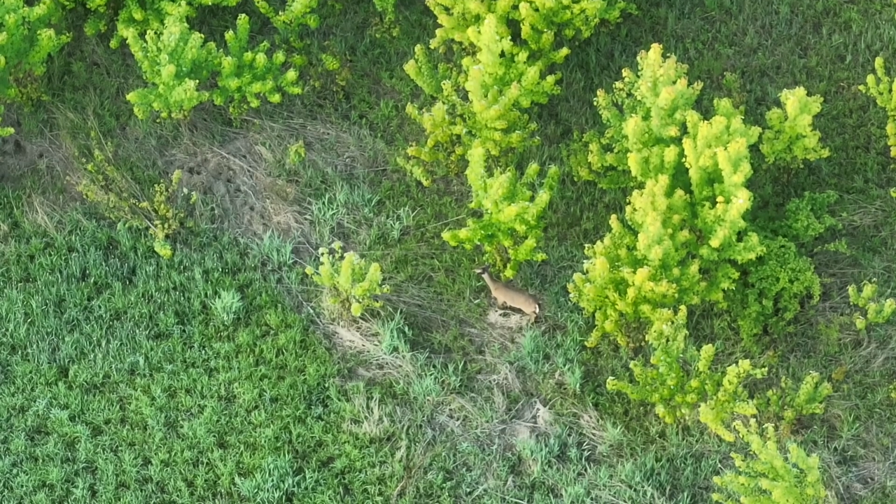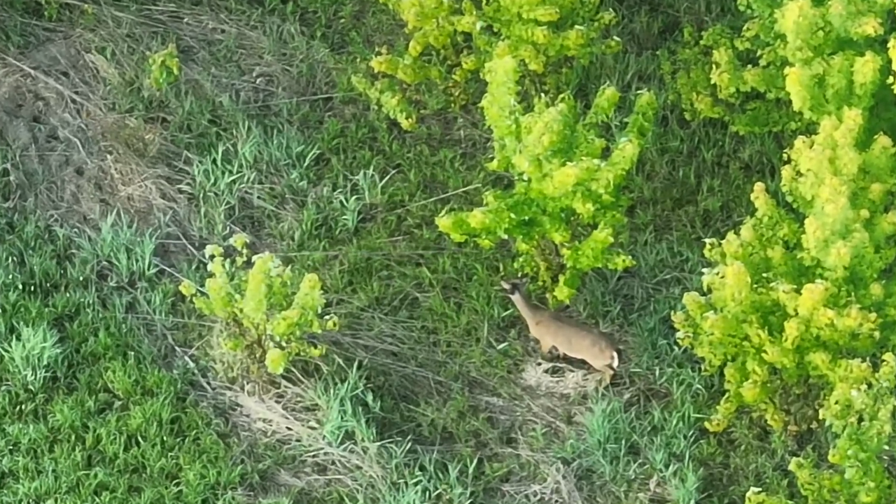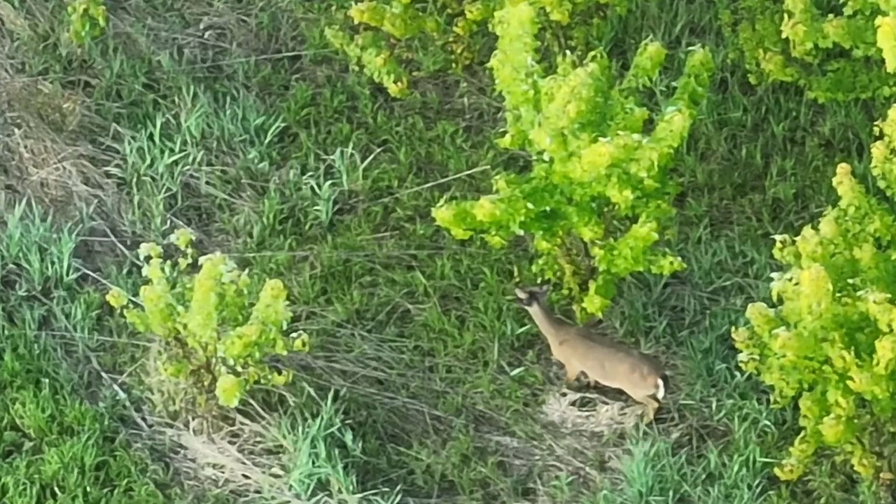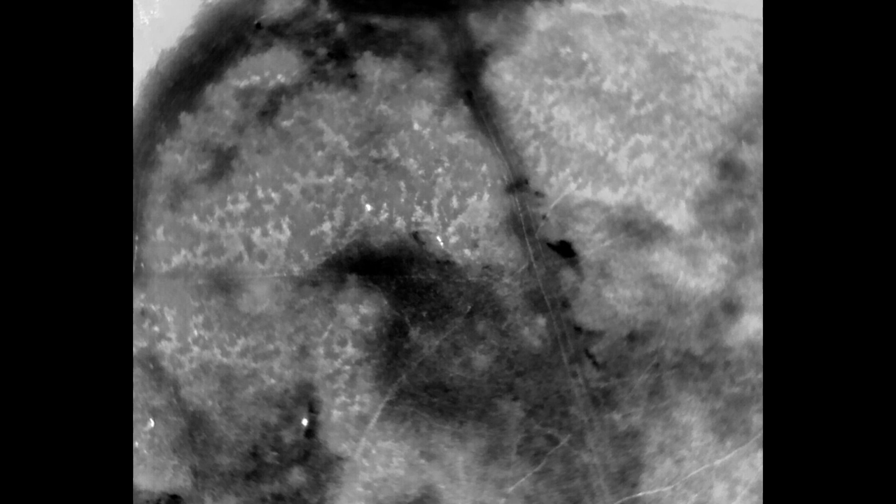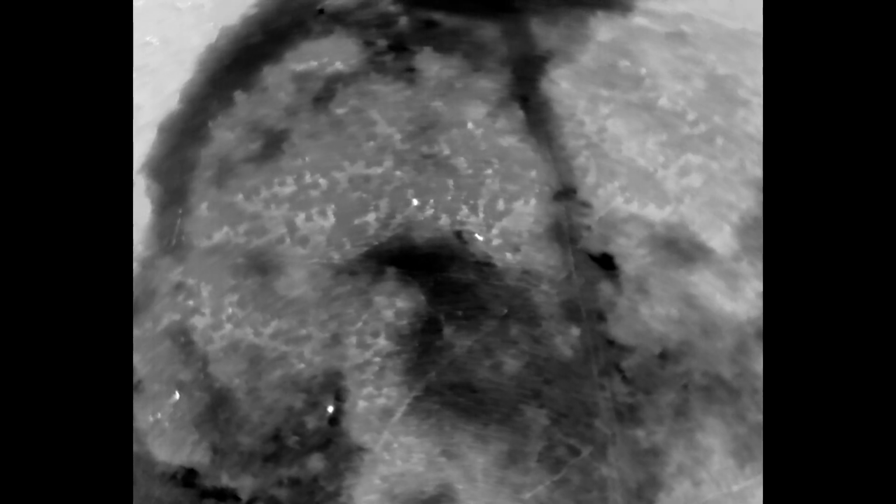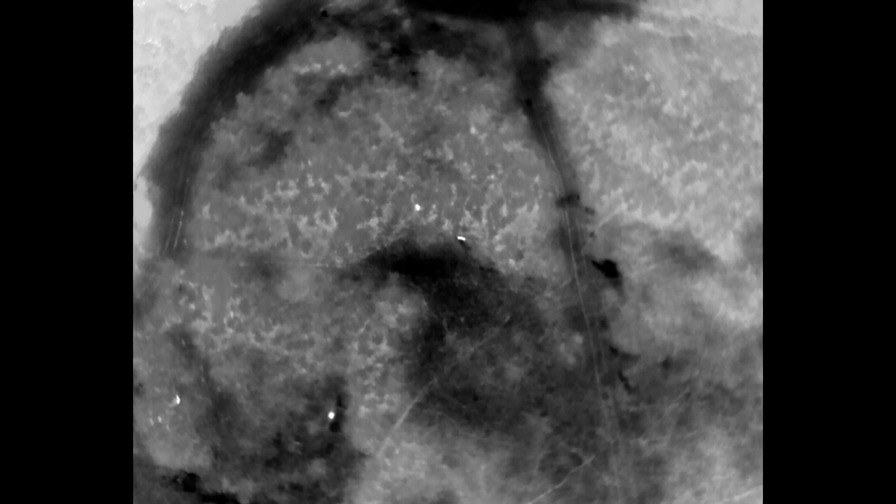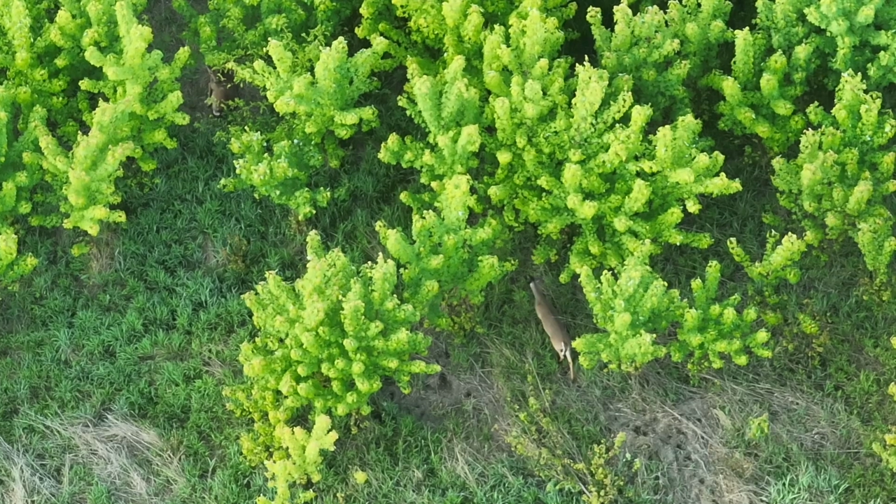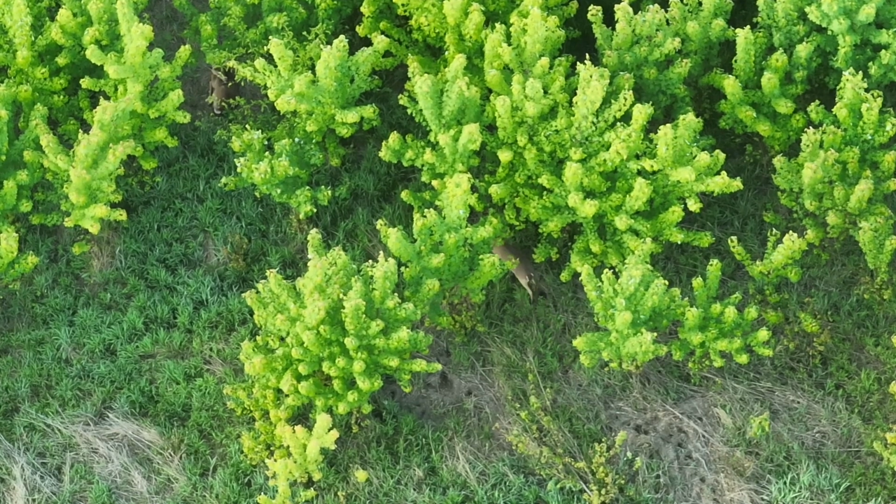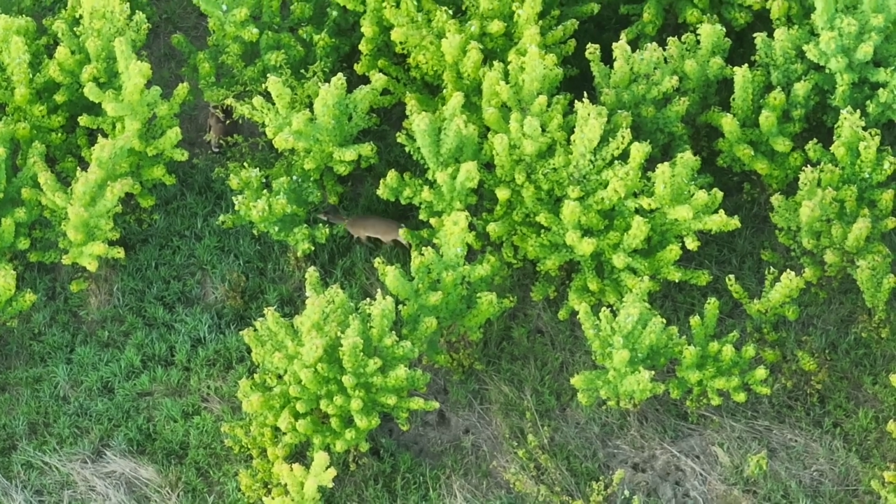Now he seems like maybe he knows something's over there. So I zoomed in here, and it certainly looks like this deer knows that there's something over there on the ground. Little wag of the tail, continue moving forward. Again, his nose is in the wind. The deer in the upper left is upwind of him, so he's getting a good scent, and he's moving along here. And now you can see both deer in the frame. If you look closely, sneaking in.